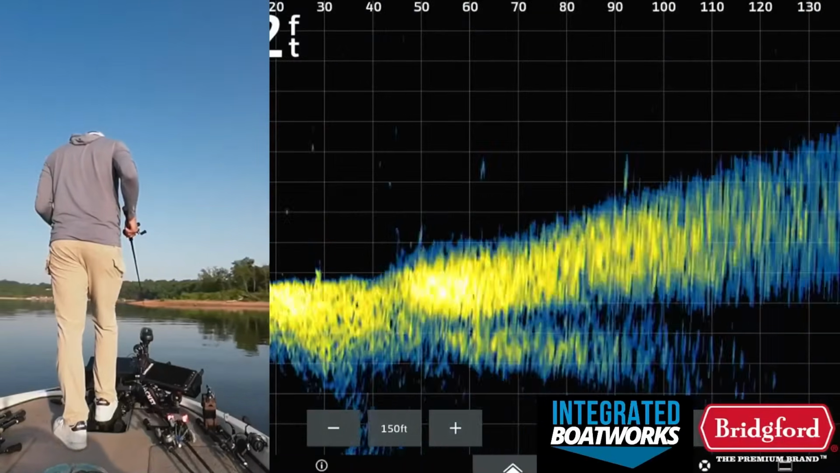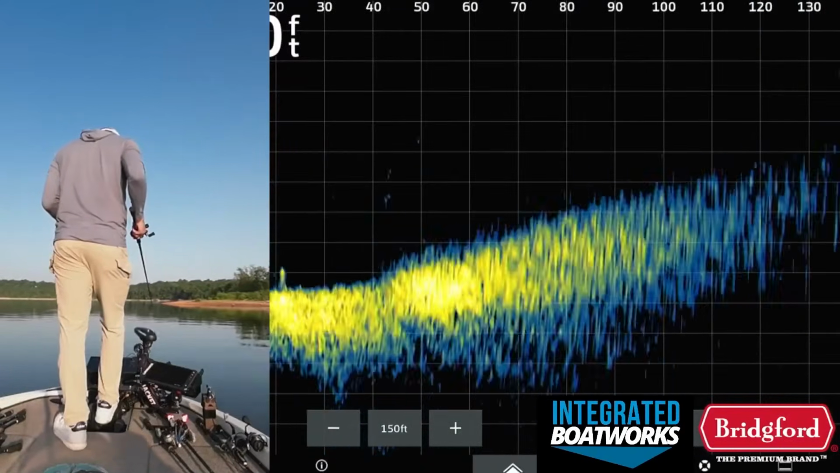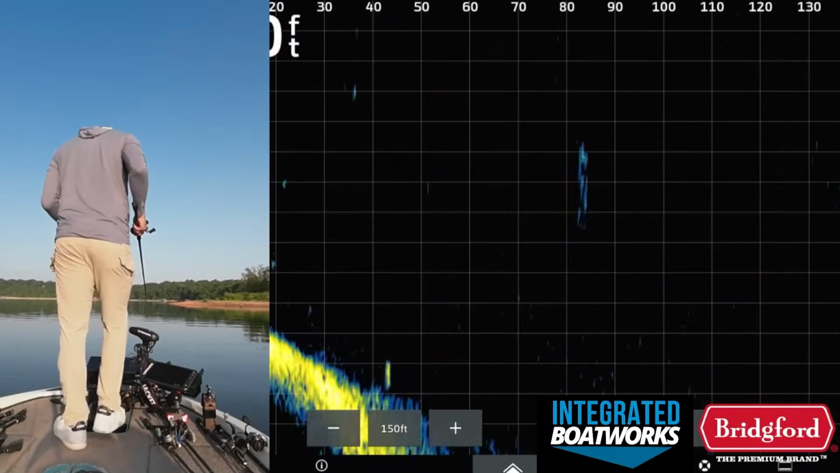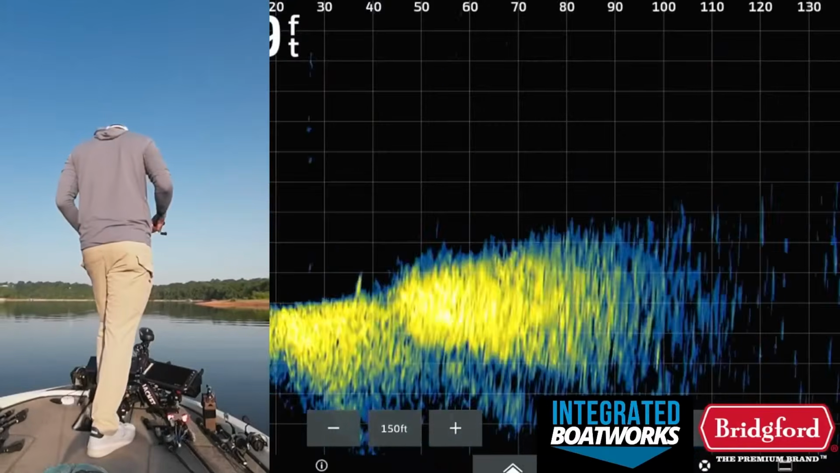The fish are very active. If you get around one, they'll eat it. It's just they move so fast. So that's a thing.